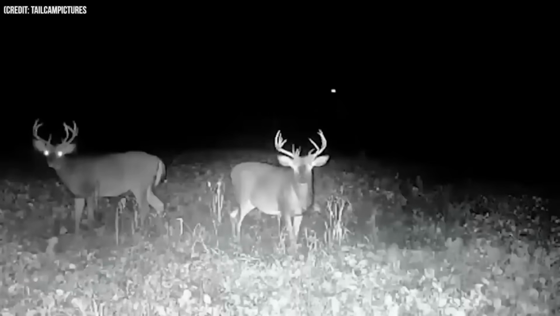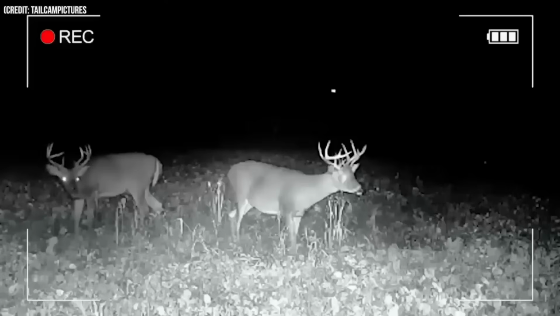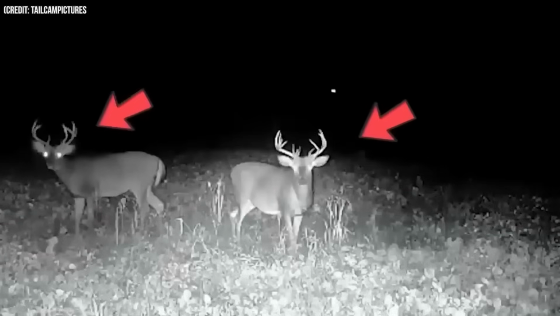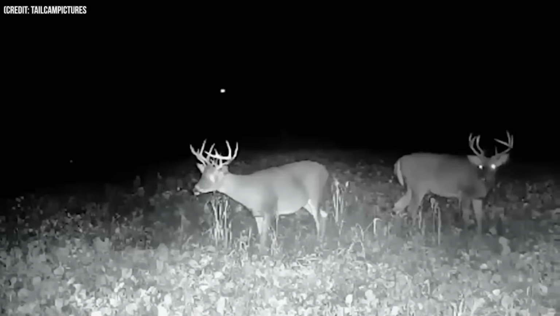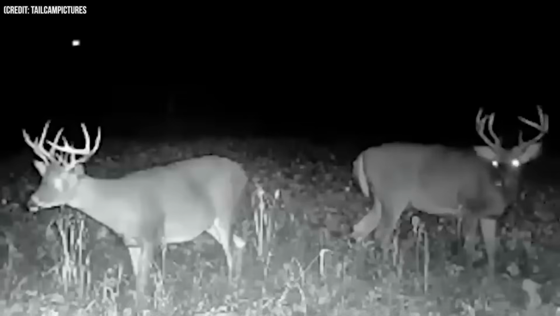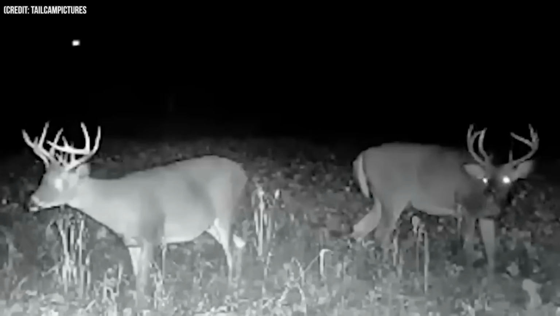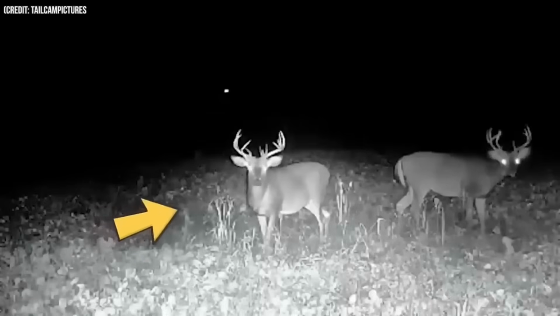A trail camera in upstate New York captured an unusual image of two reindeer feeding on grass in the dark. Both of the creatures appeared to have detected the presence of the camera in some way, as they're shown gazing intently into its lens despite the absence of light. On the other hand, the reindeer pay no attention to the camera and continue to consume the bushes in the area. The contrast of the glow from their eyes against the darkness of the background gives them a menacing appearance.